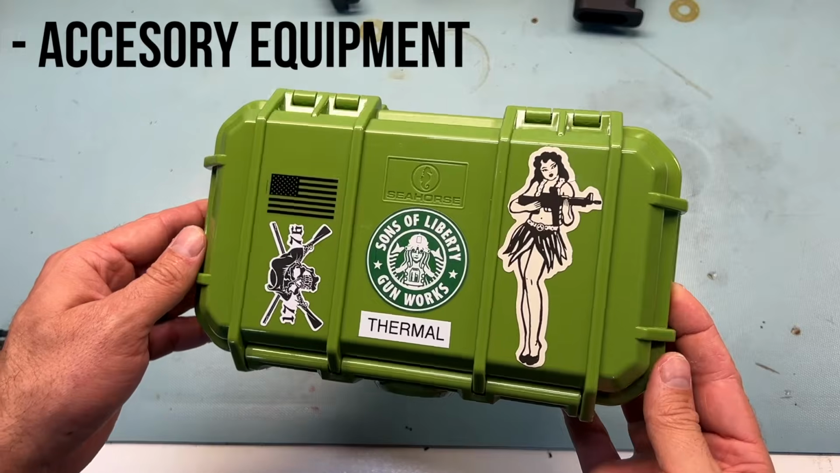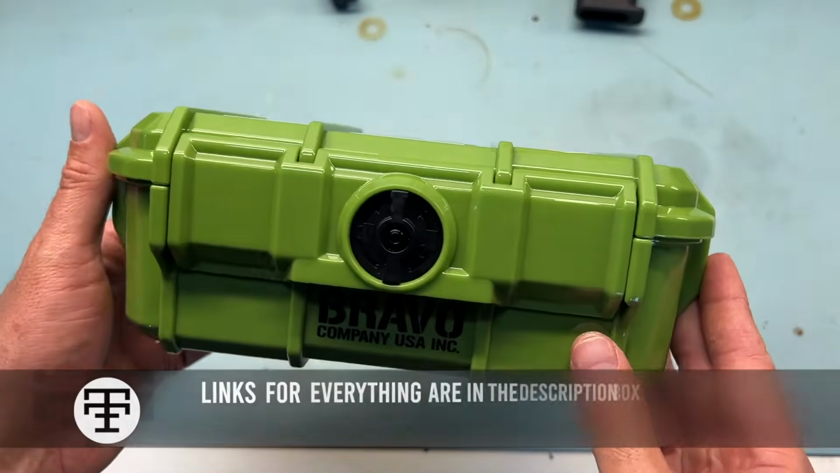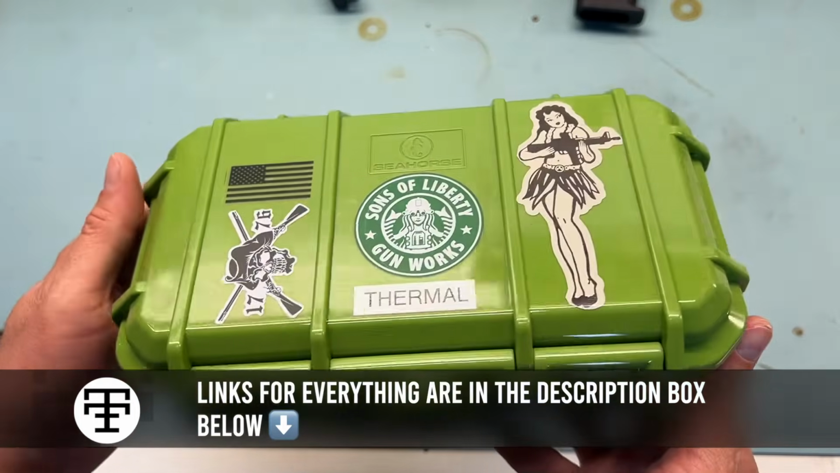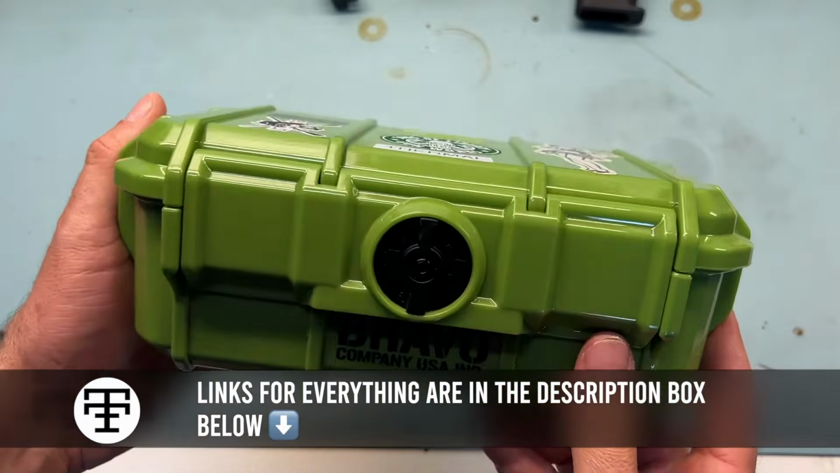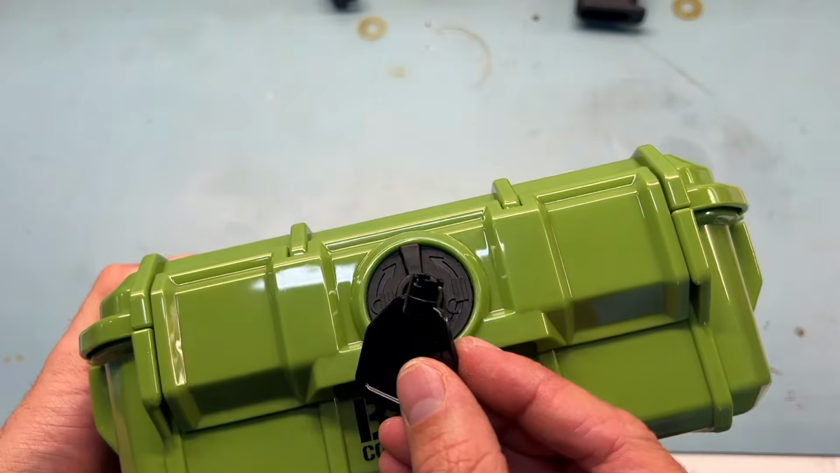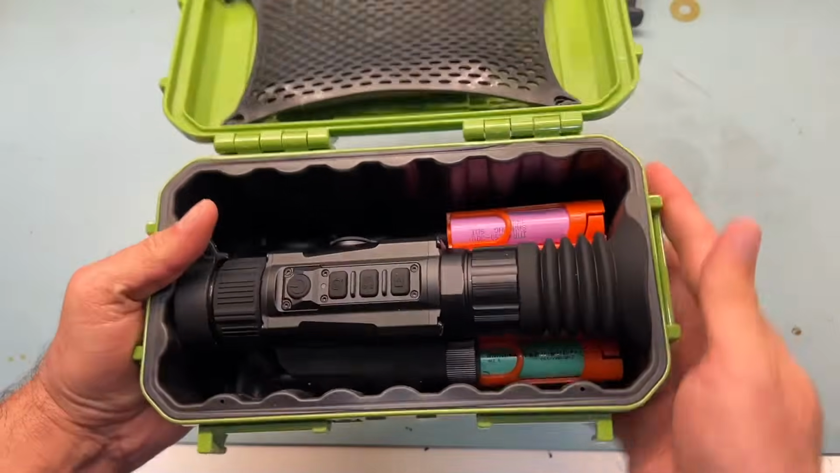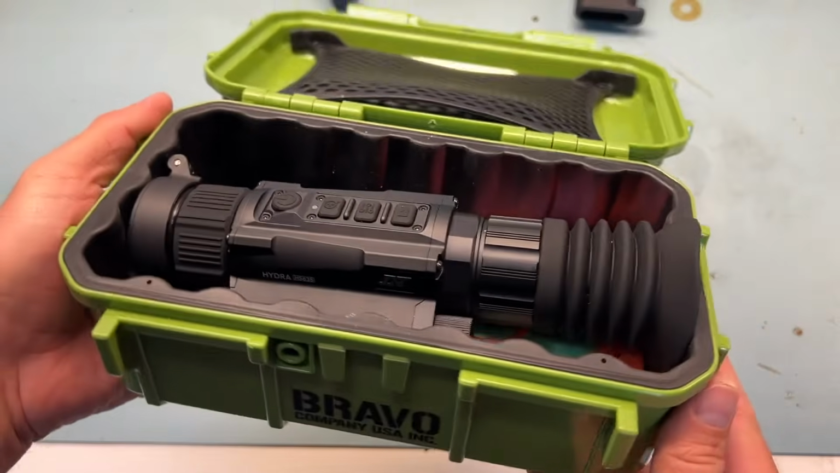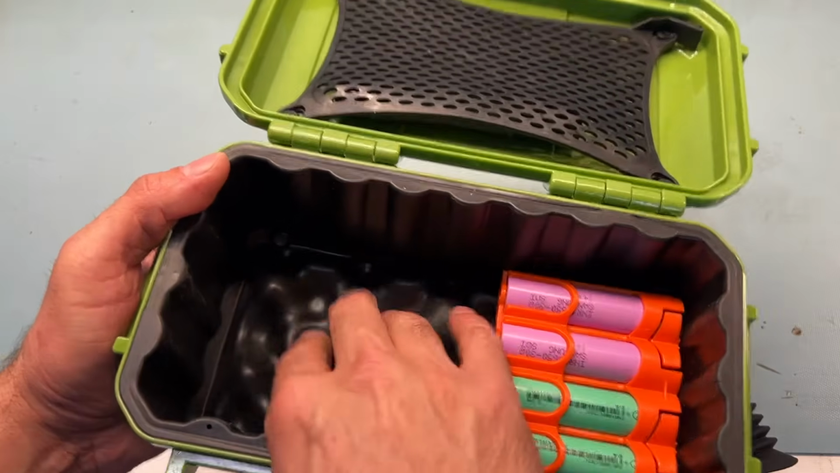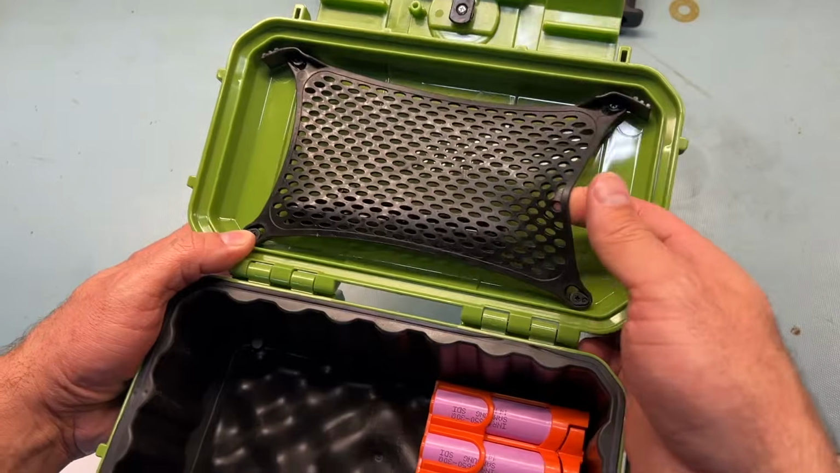This is the case that I recommend you get for it. It is made by Seahorse. It's waterproof, super rugged, made in the USA, basically like a little Pelican case. I put some stickers on it, obviously, labeled it. And it is lockable with this little plastic key right here if you choose to do that and want to just keep prying hands out of there. Now, let me show you what's inside. The optic fits like a glove, guys, perfectly. And it's got this nice squishy rubber in here to help keep it protected. It's got this nice rubber net up top.